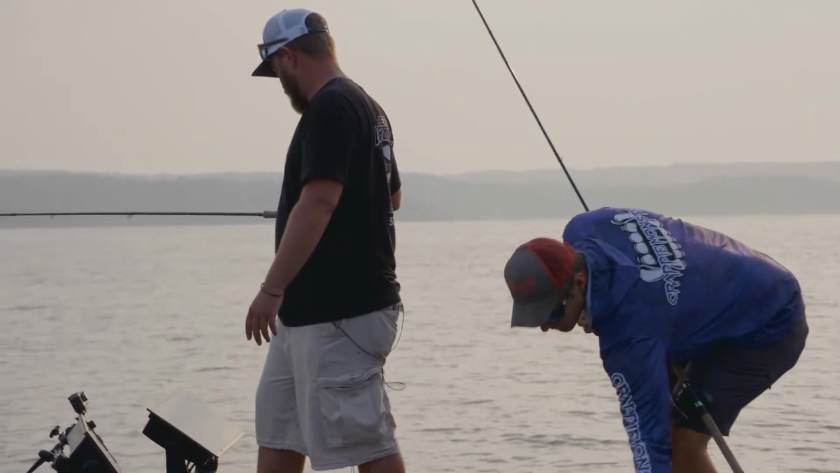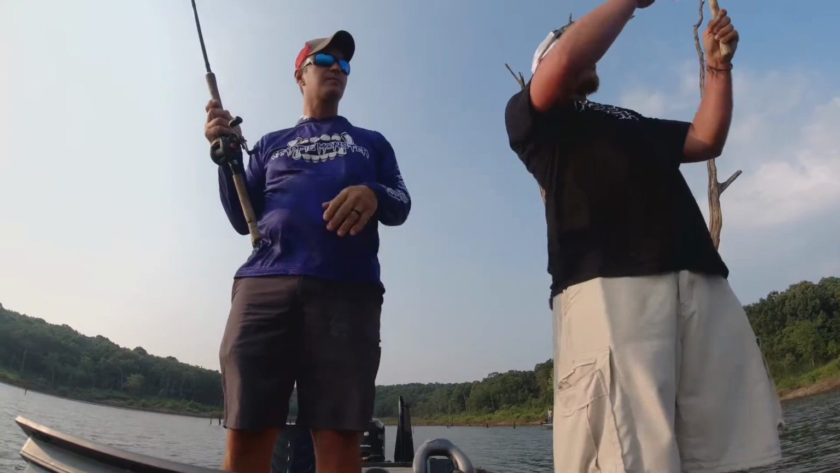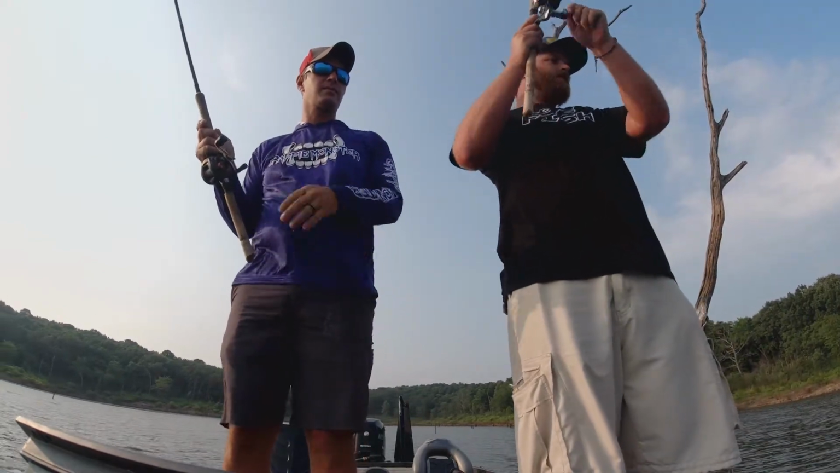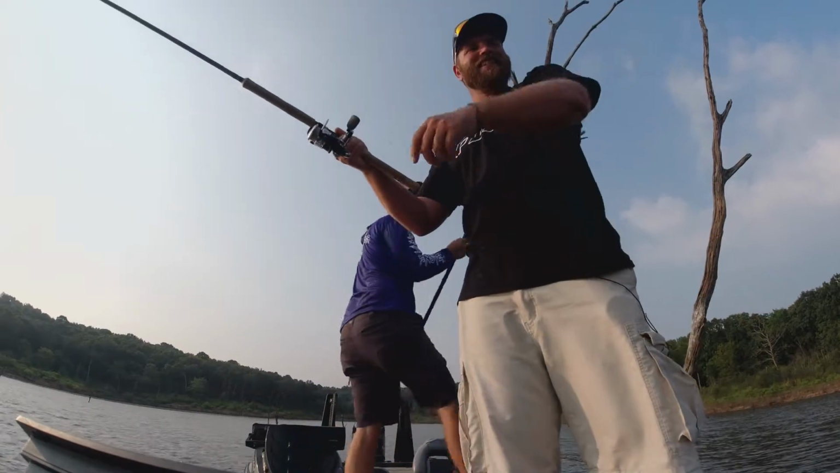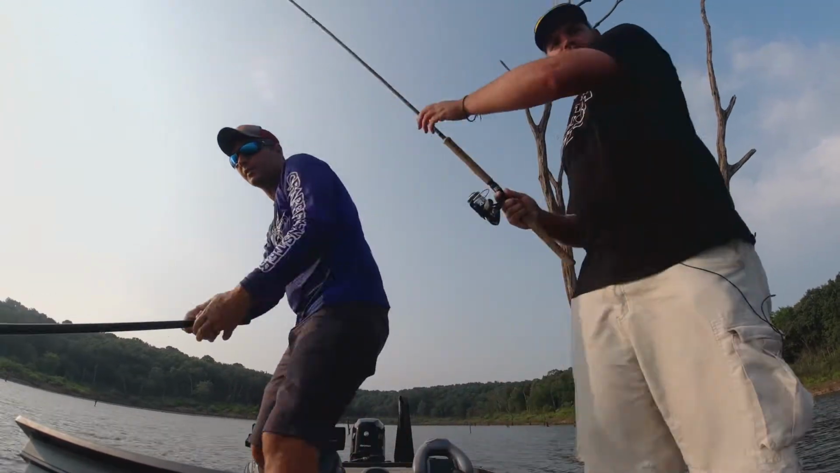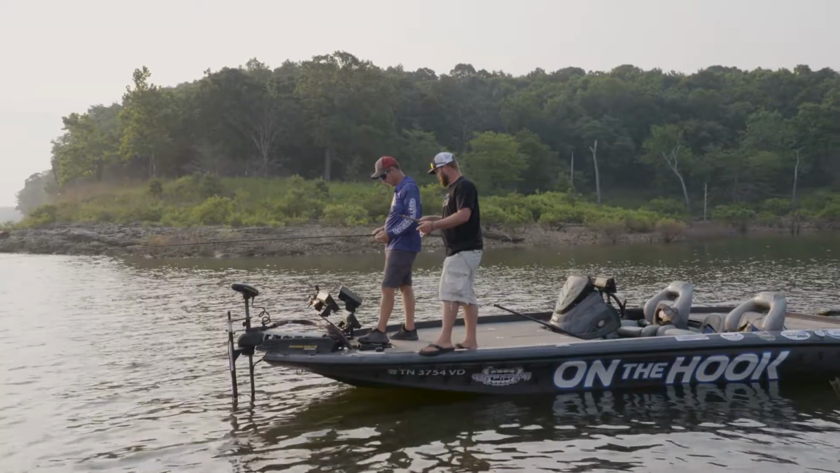The fish out here are unreal. There's wads of fish on every stick-up out here. We made a mistake this morning. We came out here without minnows, and that did make our life a whole lot harder. We caught every fish today on soft plastics, but it was definitely a minnow bite today, and we did work for the fish that we caught.